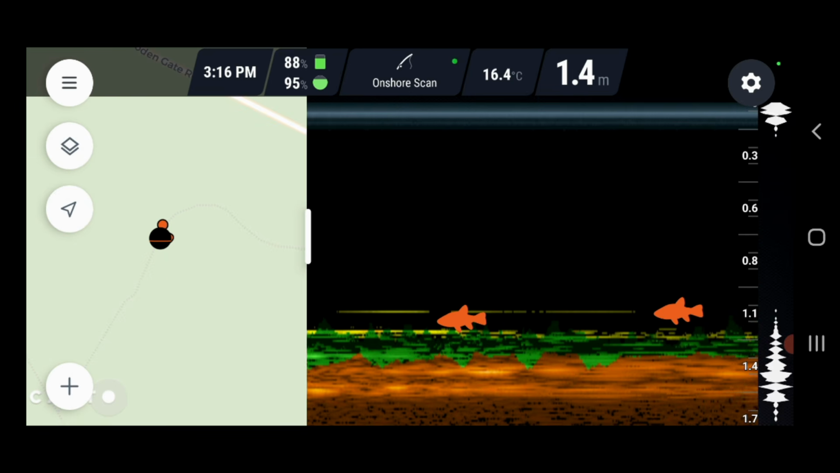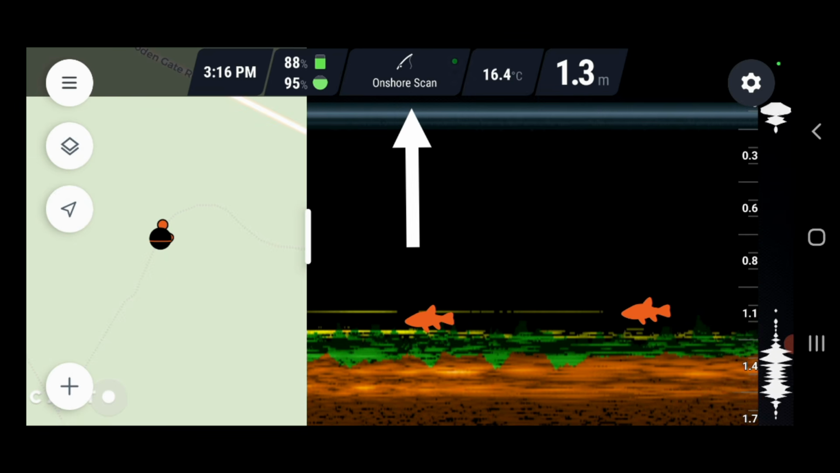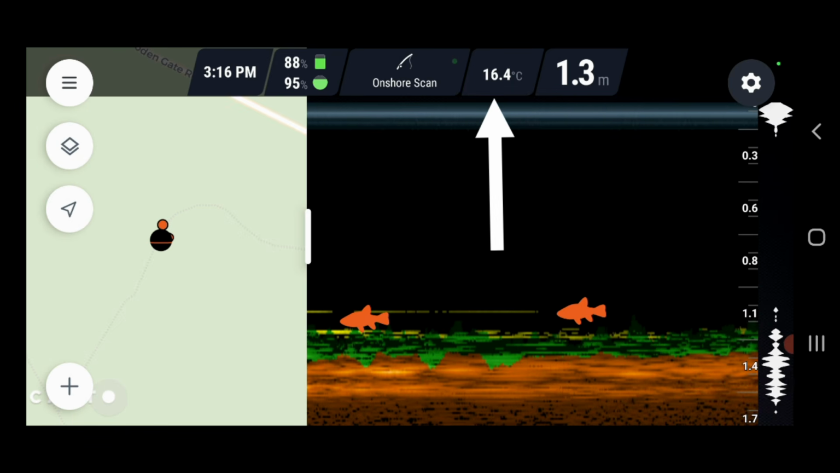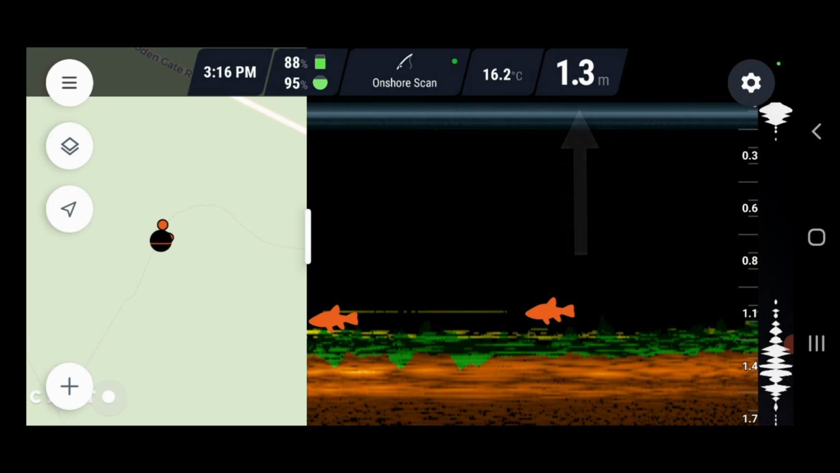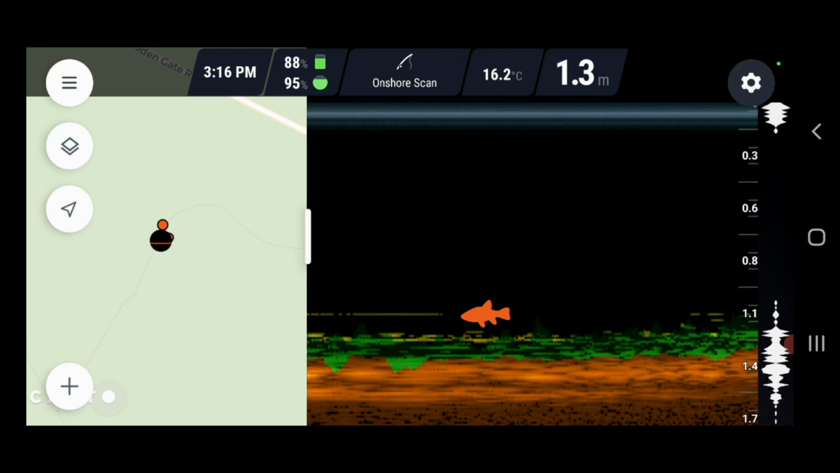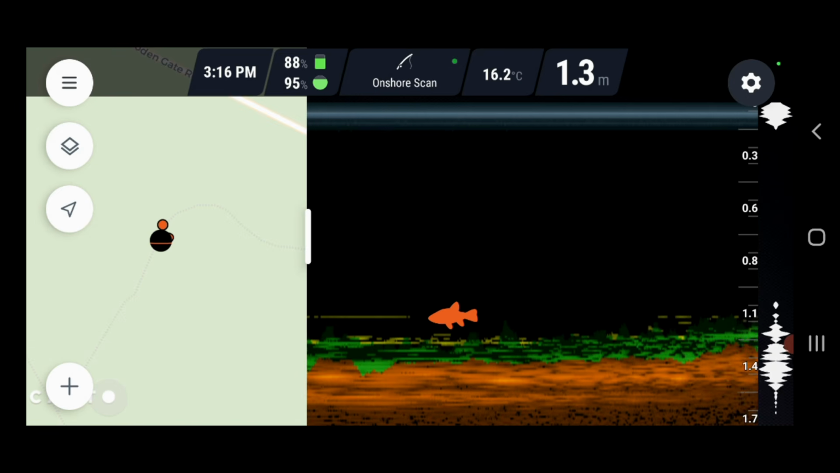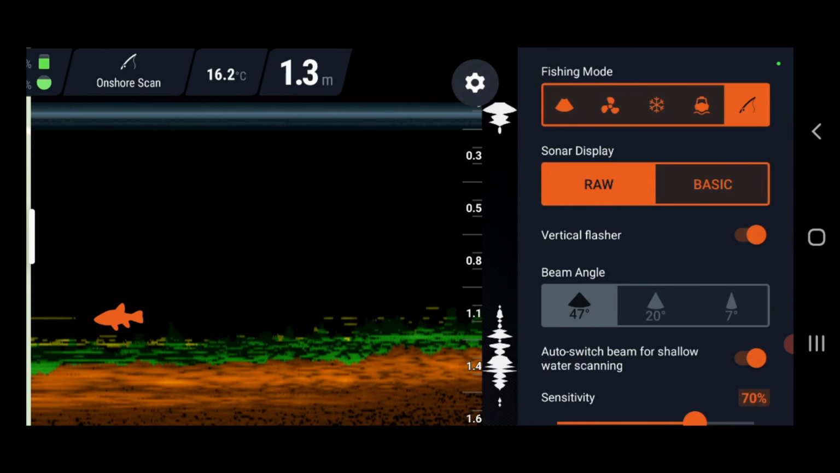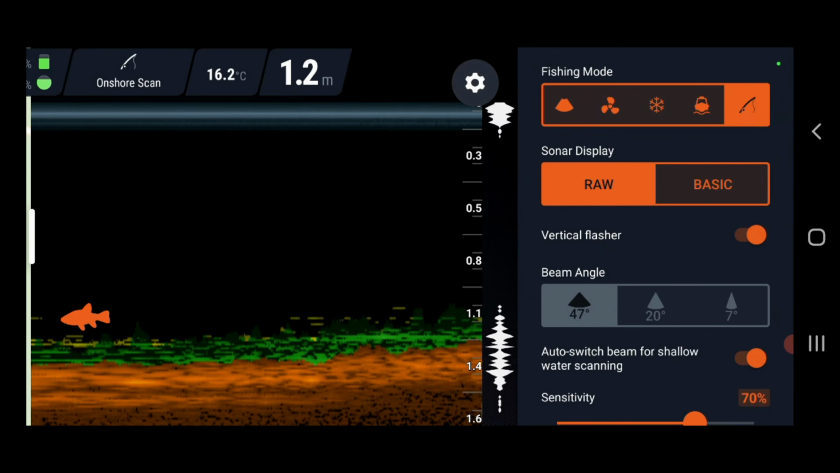So let's go across here. It says onshore scan. It shows us what mode we're in. It's got 16.4 degrees Celsius. That's the water temperature. And I'm in 1.3 meters of water. Now, if I hit up the top right there, you'll see that little cog, that settings cog. Let's touch that and see what happens. Now, here's our settings.